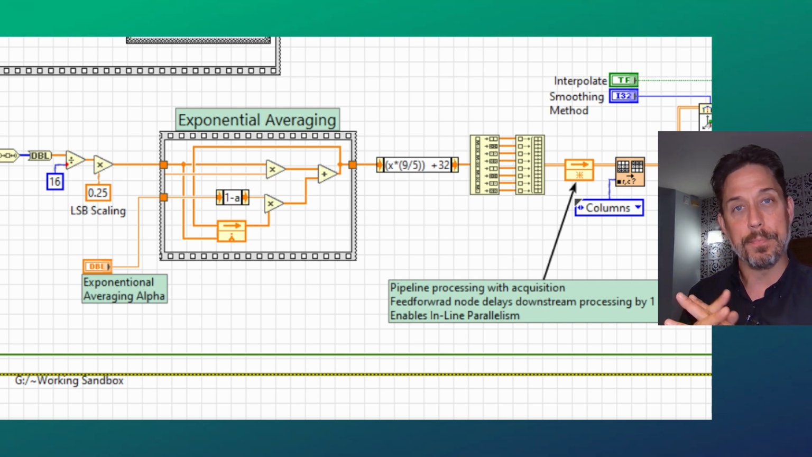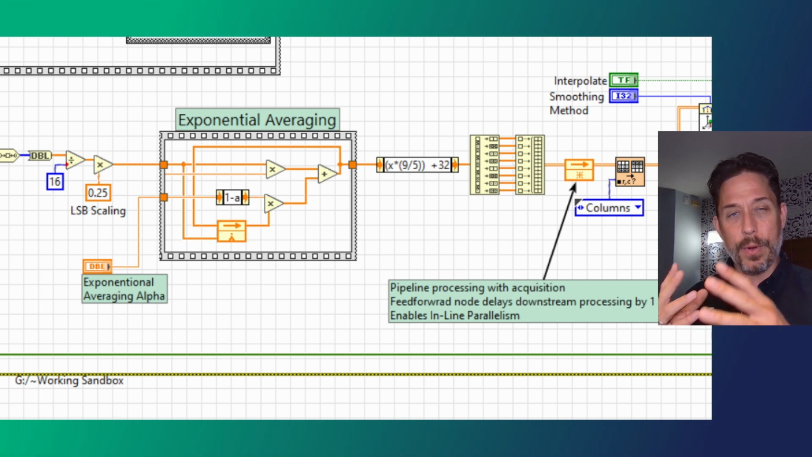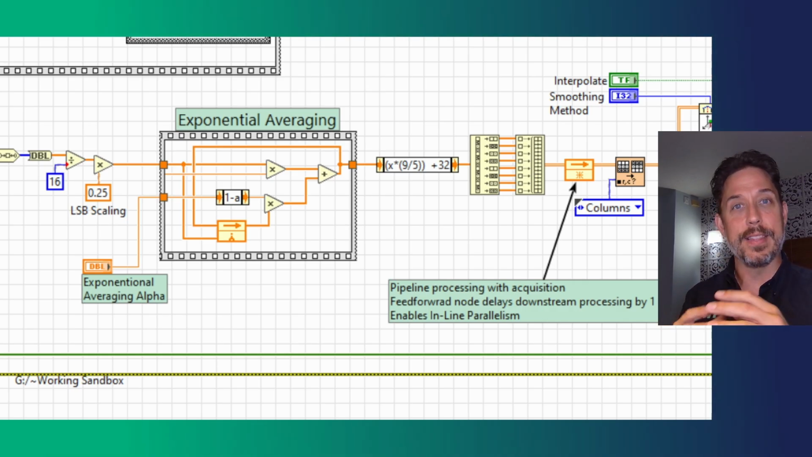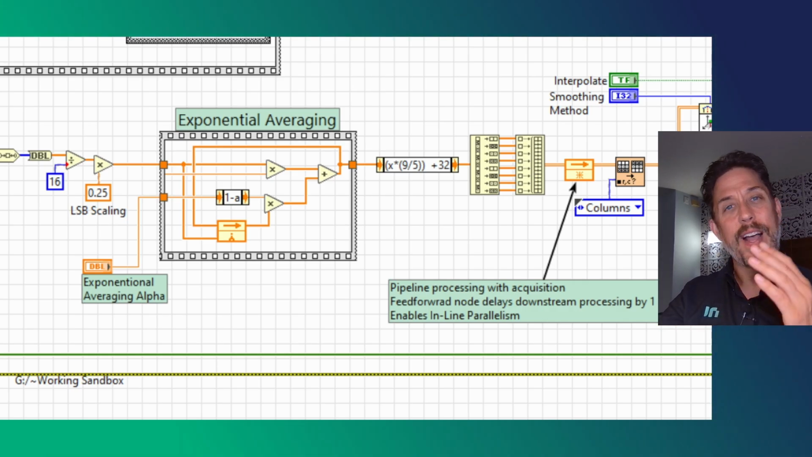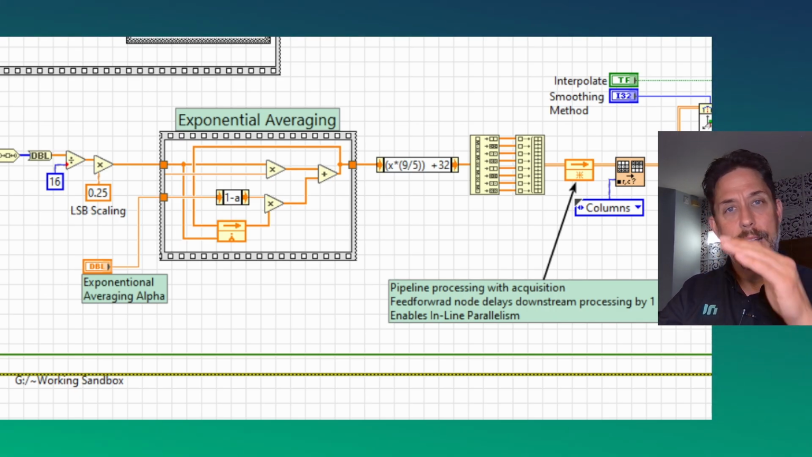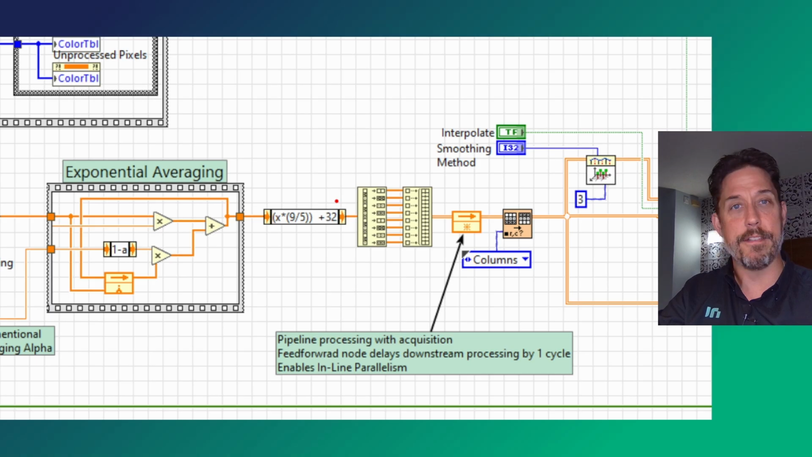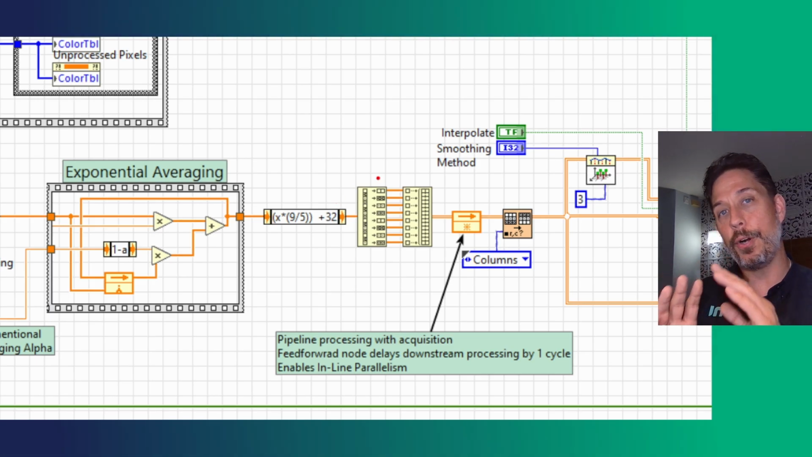I left it raw. There's some functions in LabVIEW that would facilitate this one, but when I do this exponential averaging, doing it in this fashion helps educate me a little bit more of how it's different, using those previous values to, once again, have a proper decay off of it. Lastly, we're going to do that Fahrenheit to Celsius to Fahrenheit conversion, and then the data per pixel